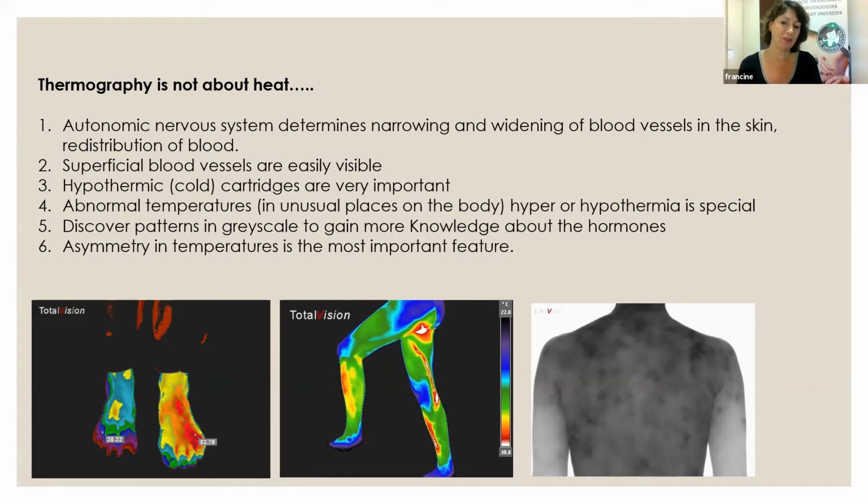So if you're looking at this palette, the grayscale, that's an image taken of the back of a woman. And you see all this mottling pattern. Can you see that? That mottling pattern should not be there. This is really a sign of a hormonal disturbance. So she needs to address that.